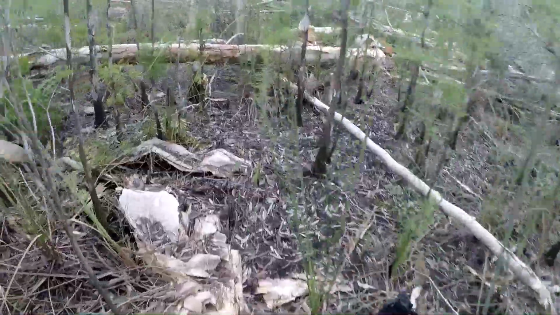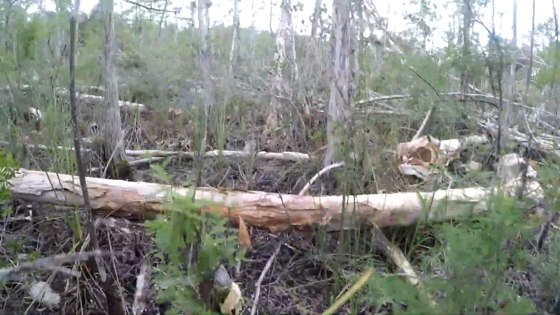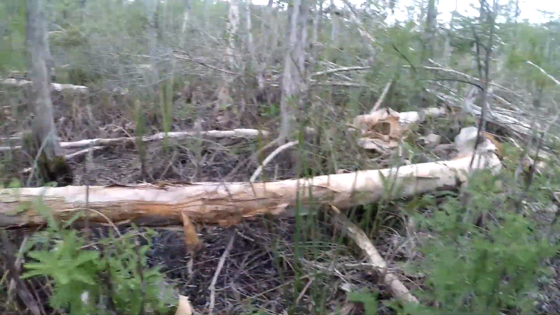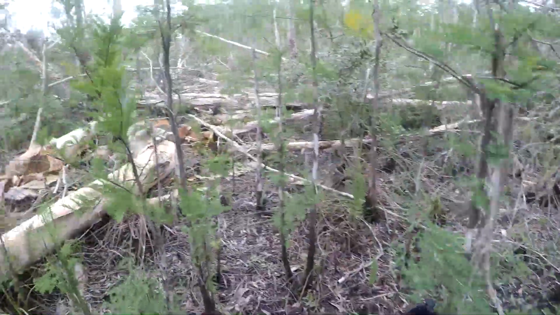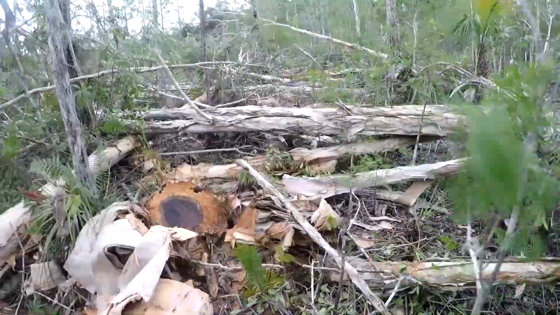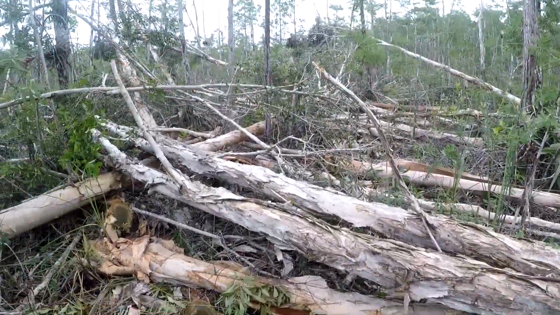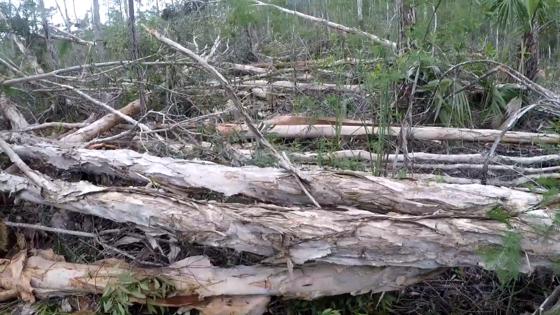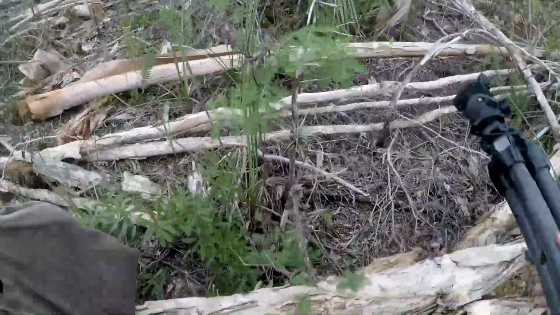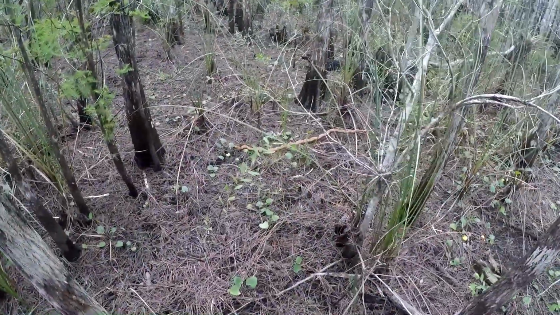Walking to my next camera, come across this Melaleuca boneyard. They've been out here cutting down these Melaleuca trees, which are an invasive species that they planted in here way back in the day, thinking that it was going to dry up the swamp. Didn't work very well, and now we got this big mess. Melaleuca trees up here. There's a big old yellow rat snake.